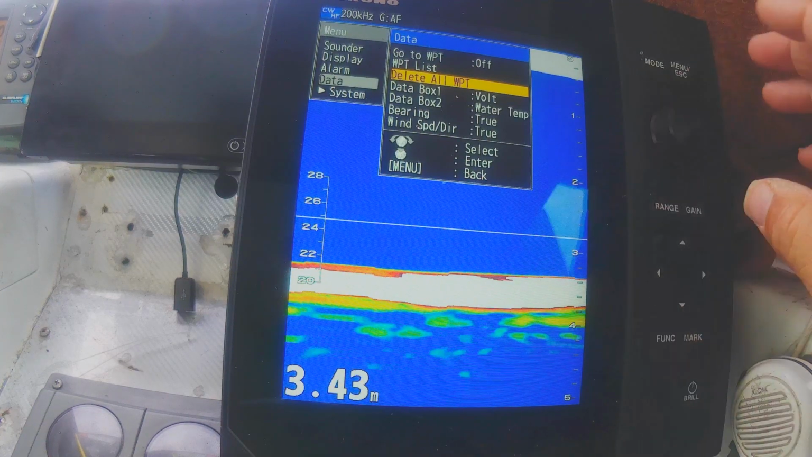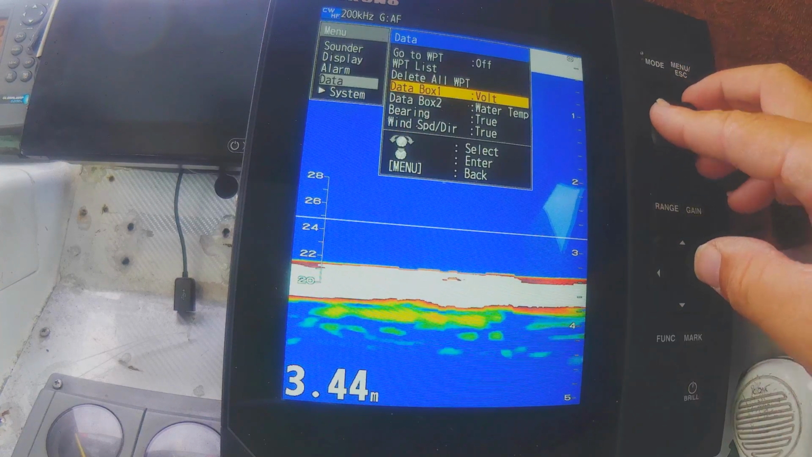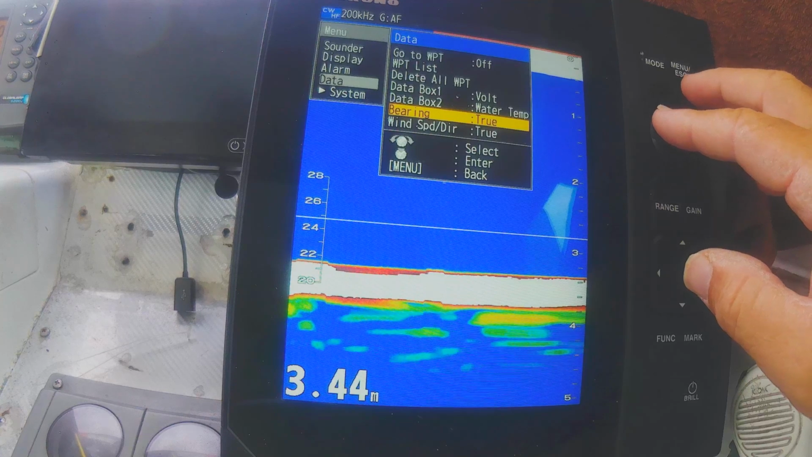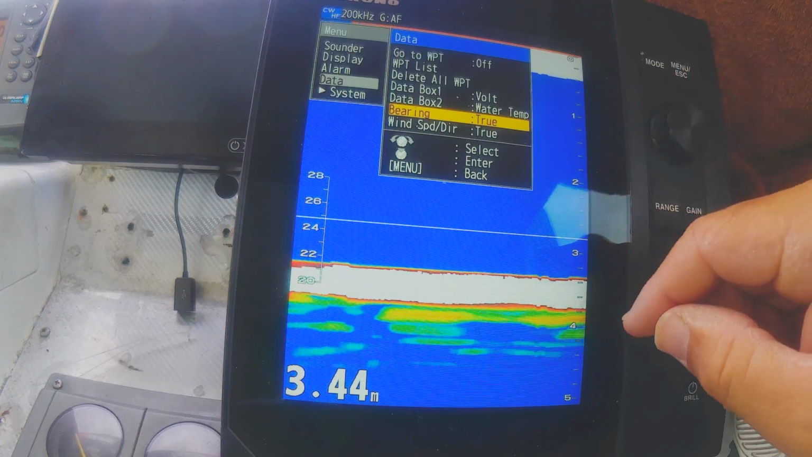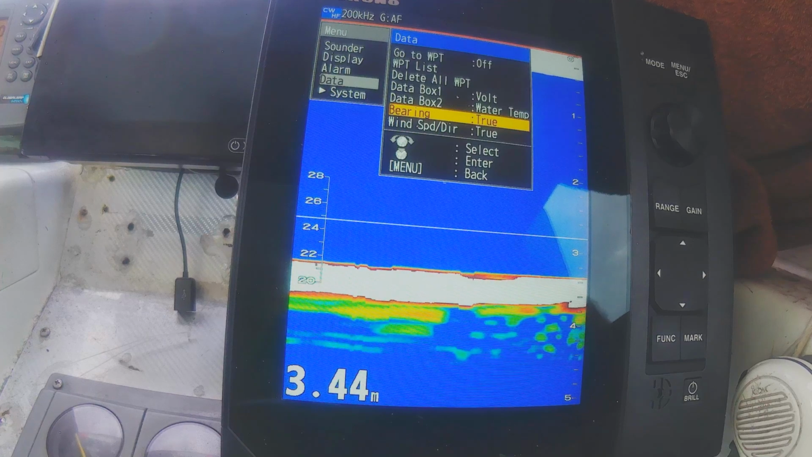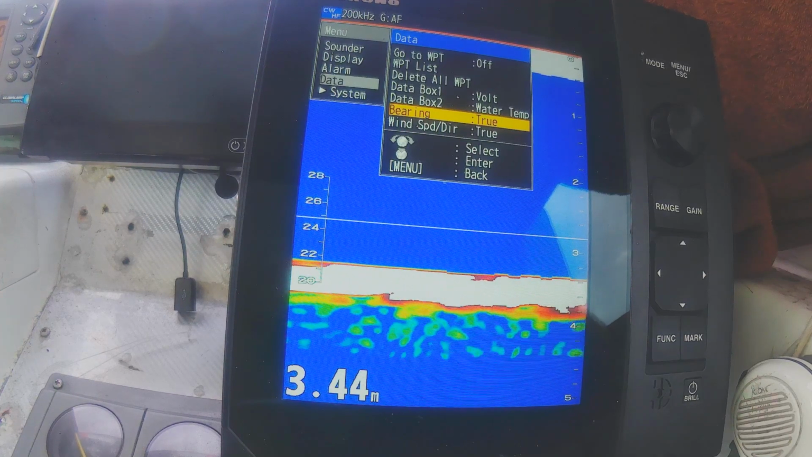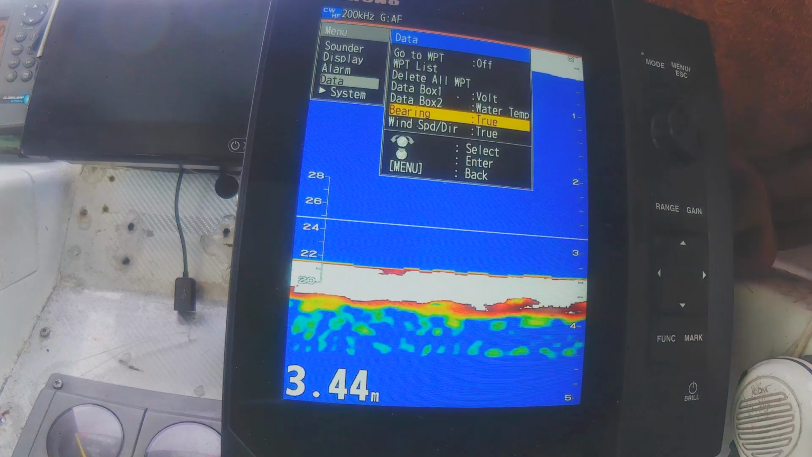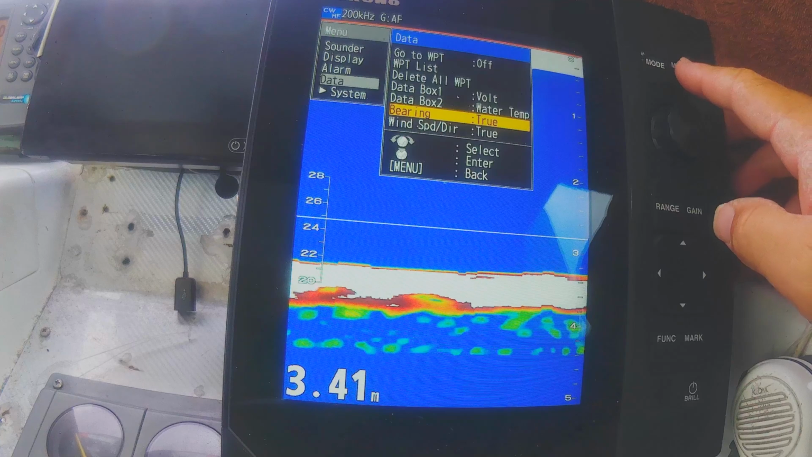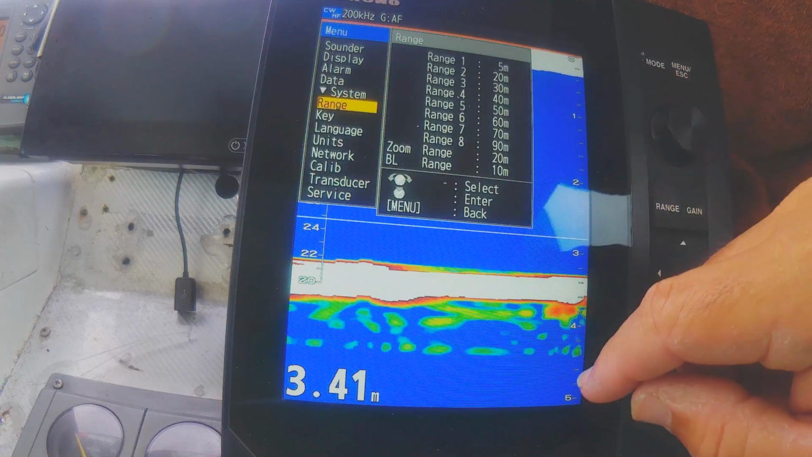But in here we do have the ability to delete all waypoints once you fill your waypoints up, I guess. Data box, so like I've got voltage as my one data box, water temp as my second data box, bearings true, and wind speed and direction true. Well, I don't have a wind speed machine, but I guess if you had anything on your NMEA 2000 network, it could all come through here, but obviously I've got a bit of data coming in from my sat compass. So hit escape.